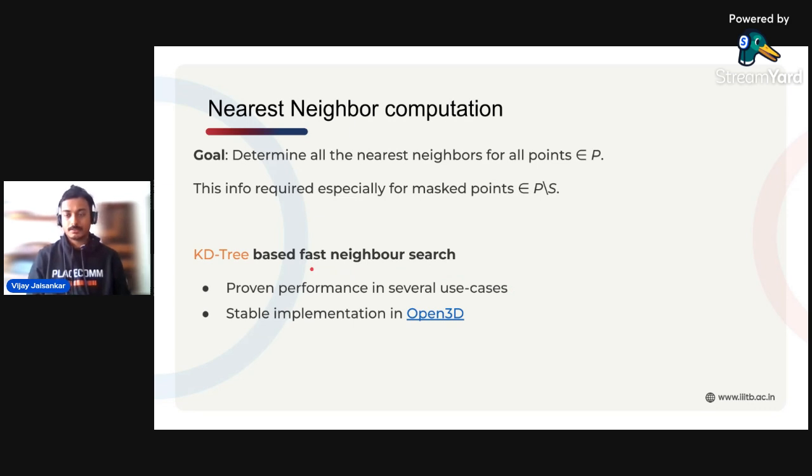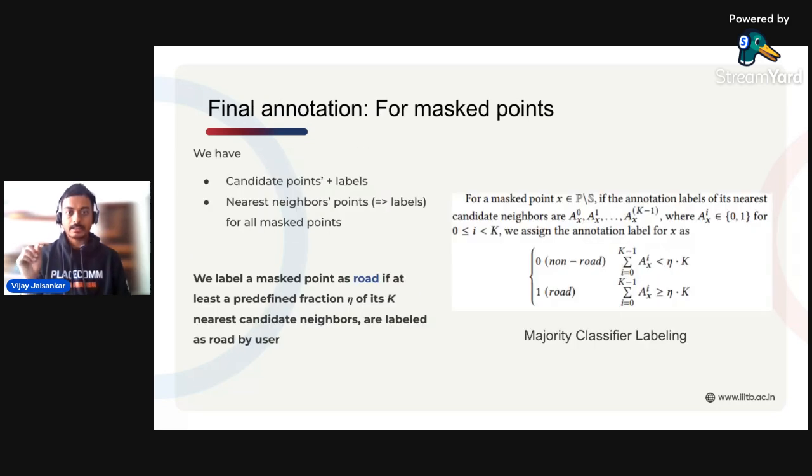So this is something that has been documented in multiple case studies, and you can find more information about this in our paper as well. Now, lastly, for a masked point X, which belongs to the set P, but does not belong to the candidate set S, if we find all of its nearest annotation labels, we assign the annotation label through a majority classifier.